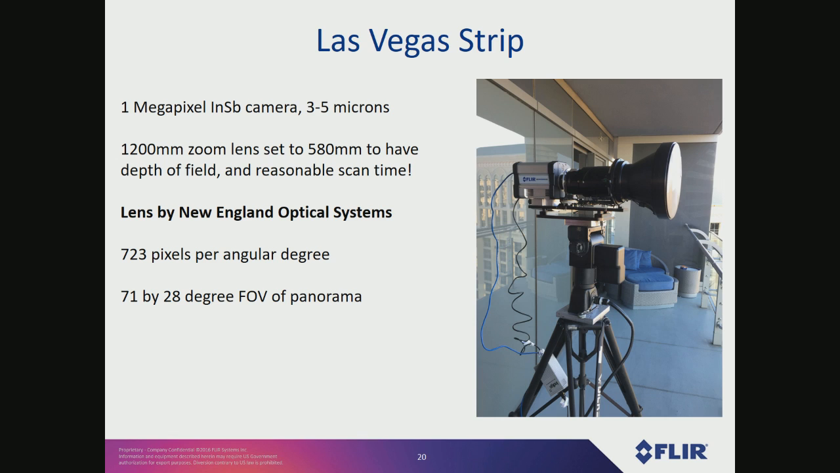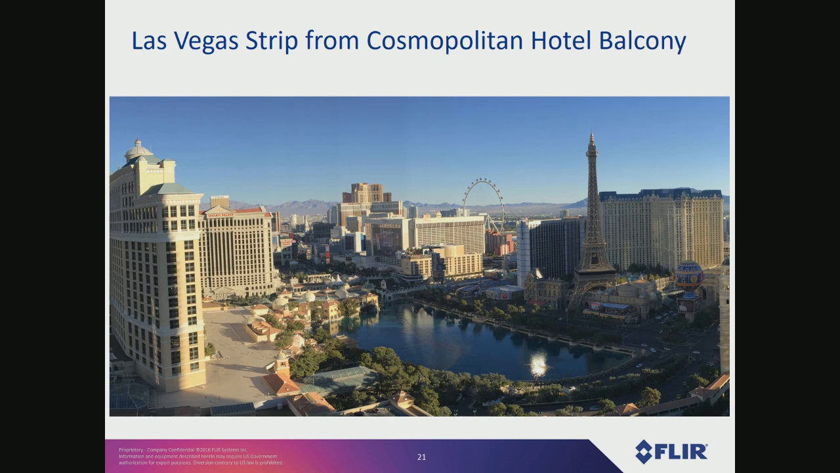Imagine if we'd shot at twice the focal length, we'd have 4 times the images. It would take 8 hours to collect it, and you'd have this monster data set, and it was already really big. So this panorama is a bit wider field of view, and also a lot taller than the Santa Barbara 180-degree panorama, because Las Vegas is just such a rich data set. There's so much going on there.